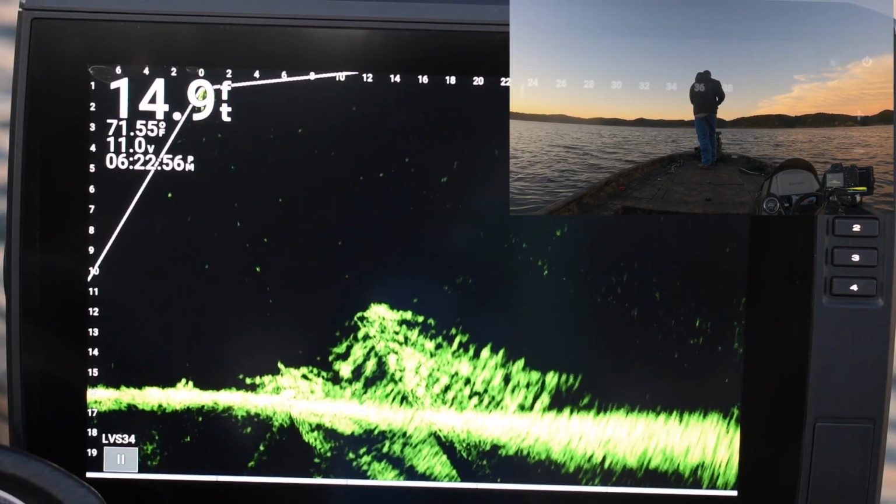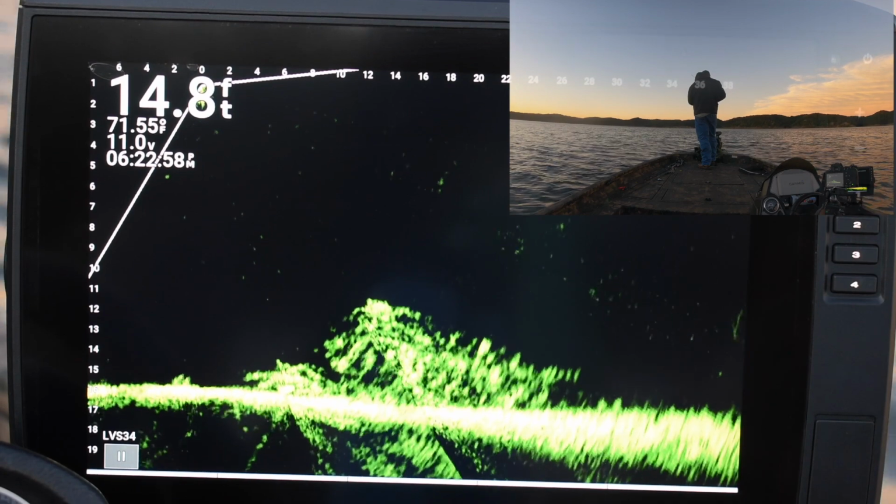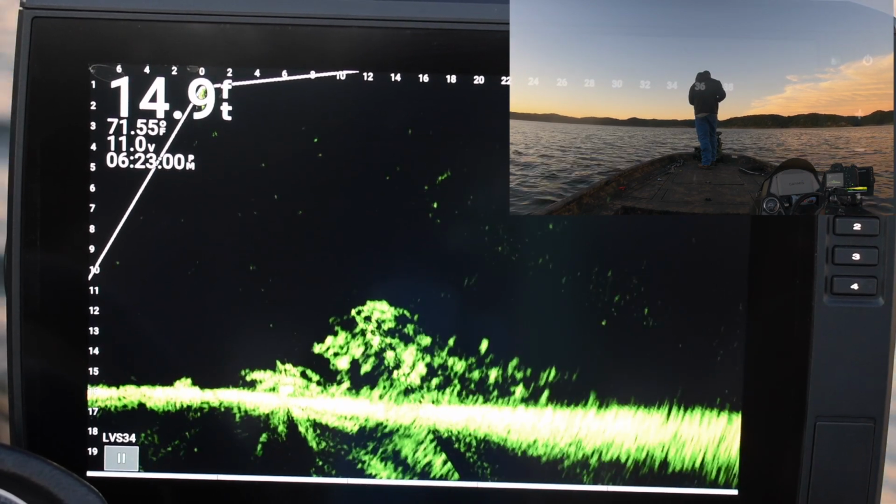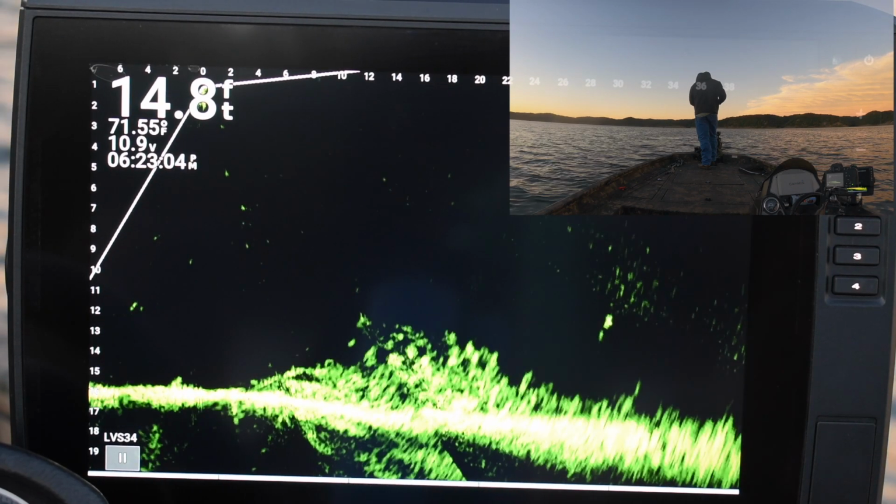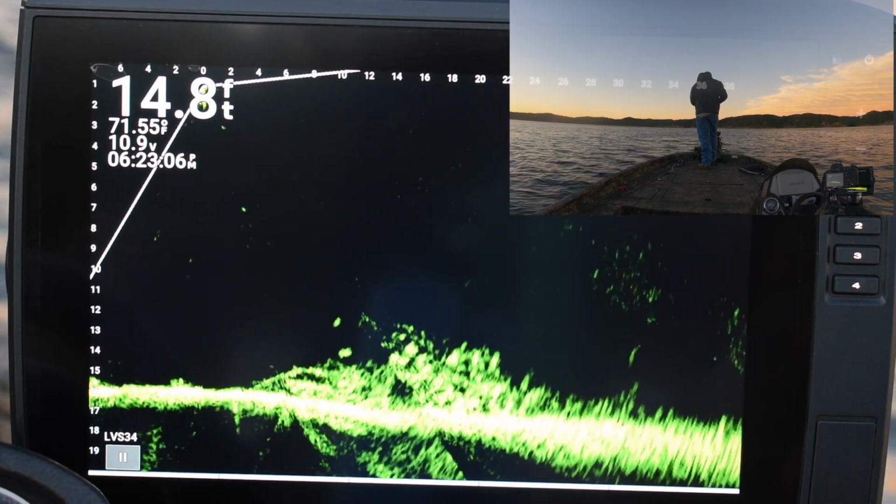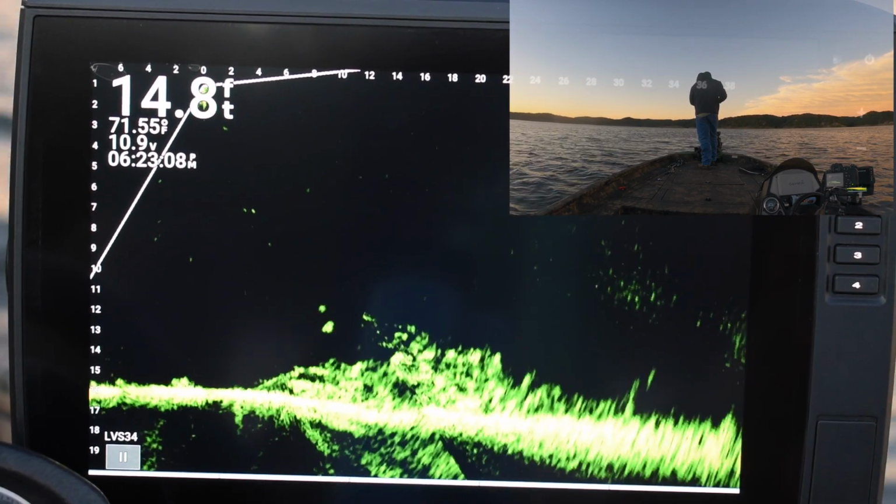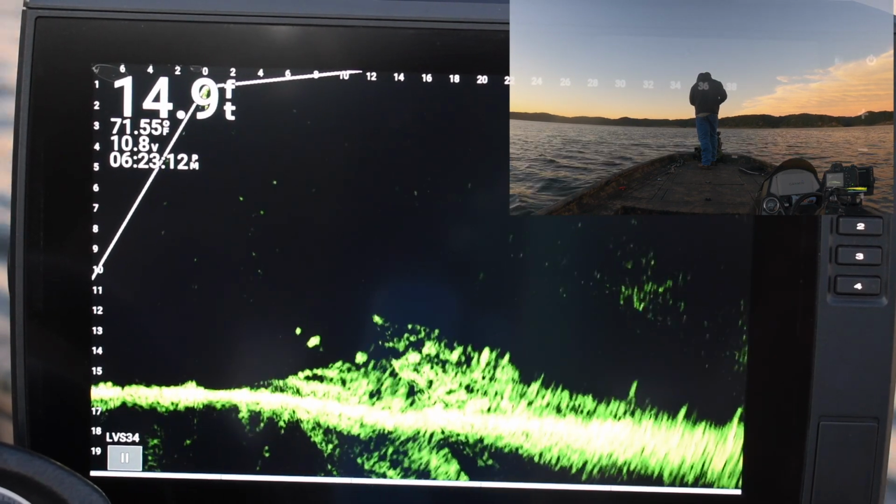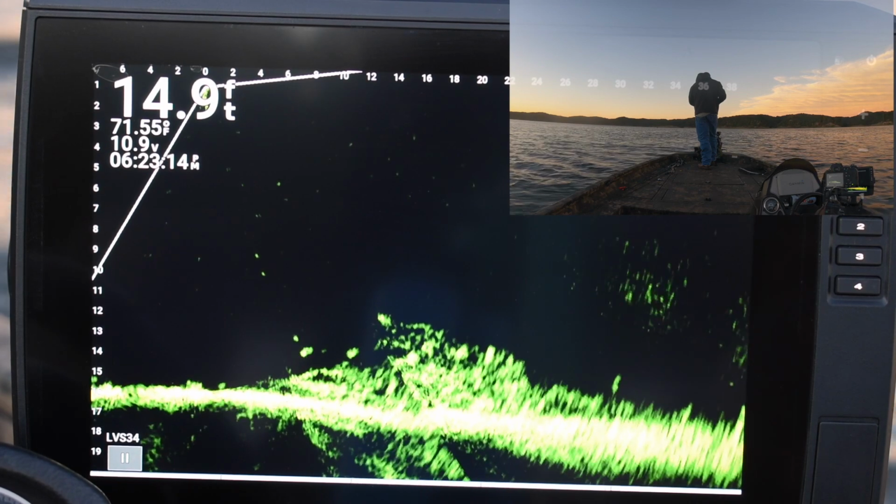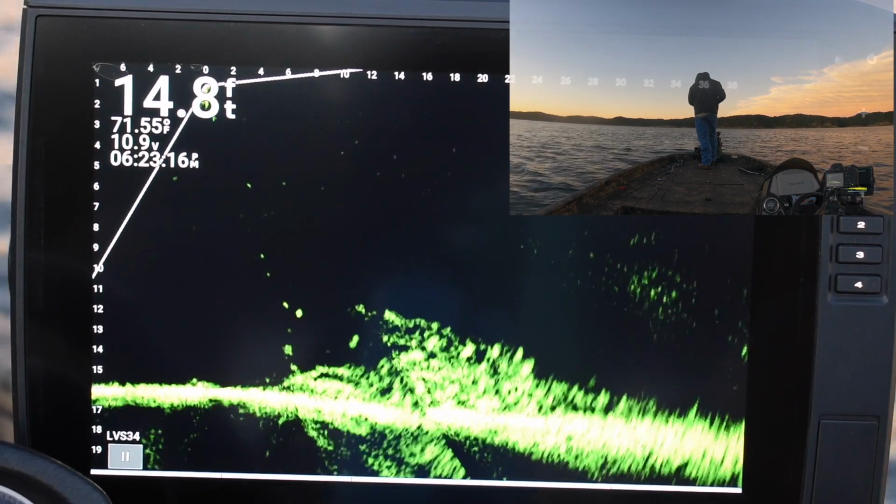I did go up the creek last weekend. Did not find any quality fish up the creek. Now that's not to say that they won't show up tomorrow. Crappie can move 10 miles in a day, so like I said, a lot of variance.